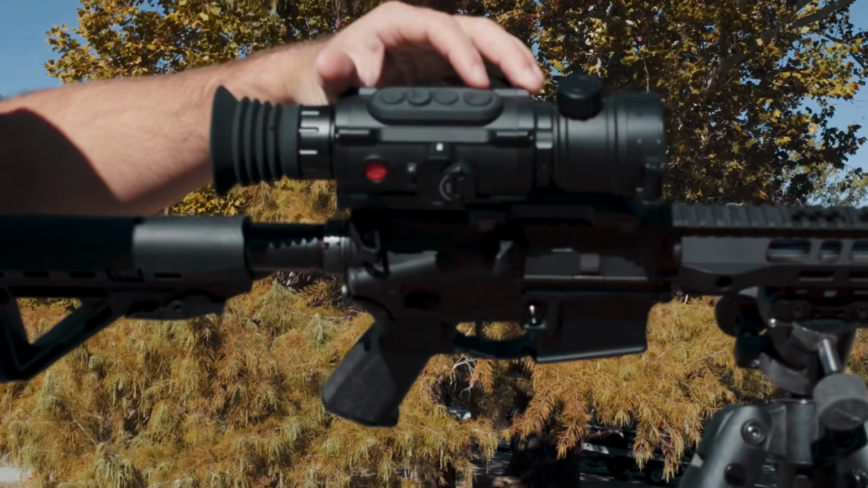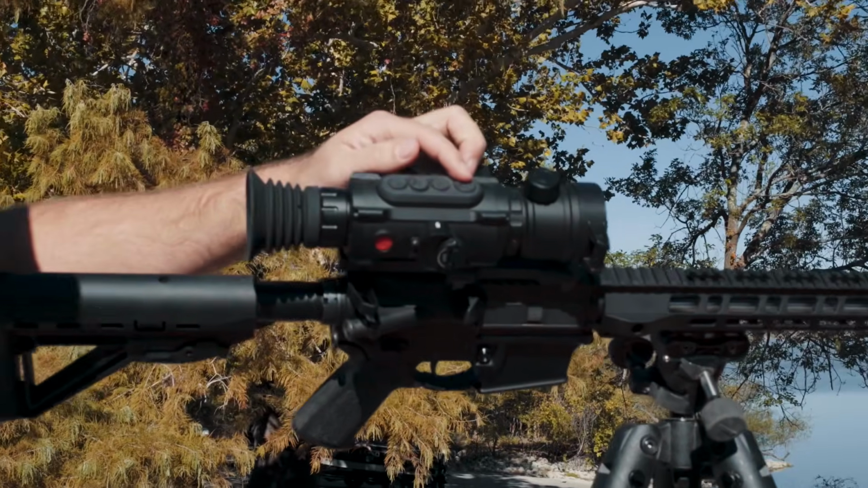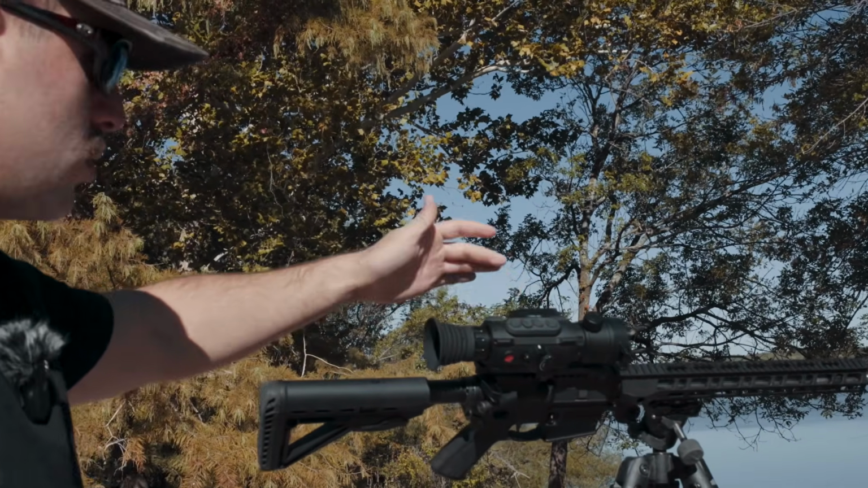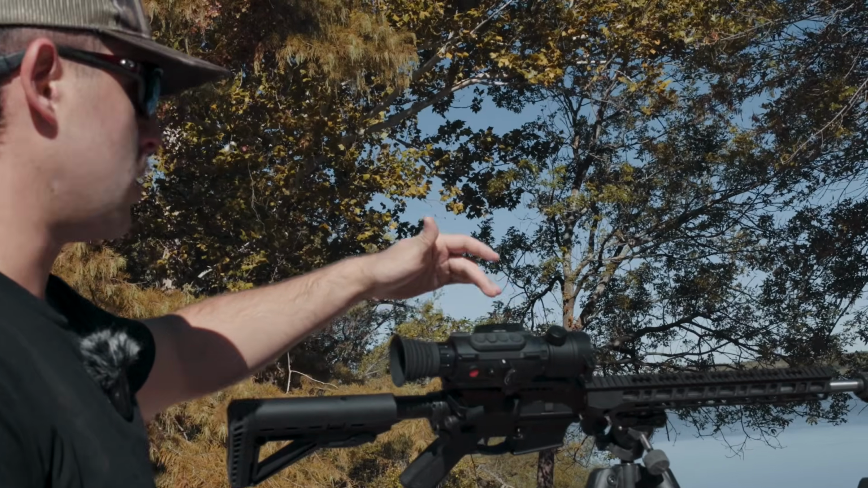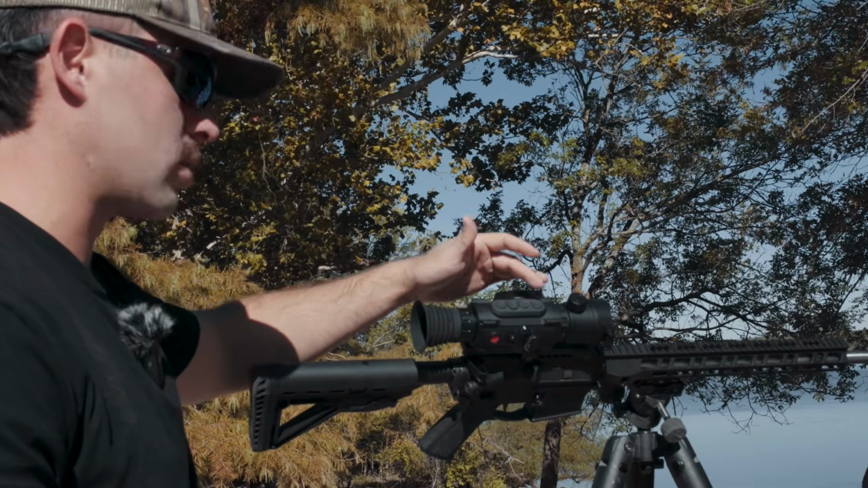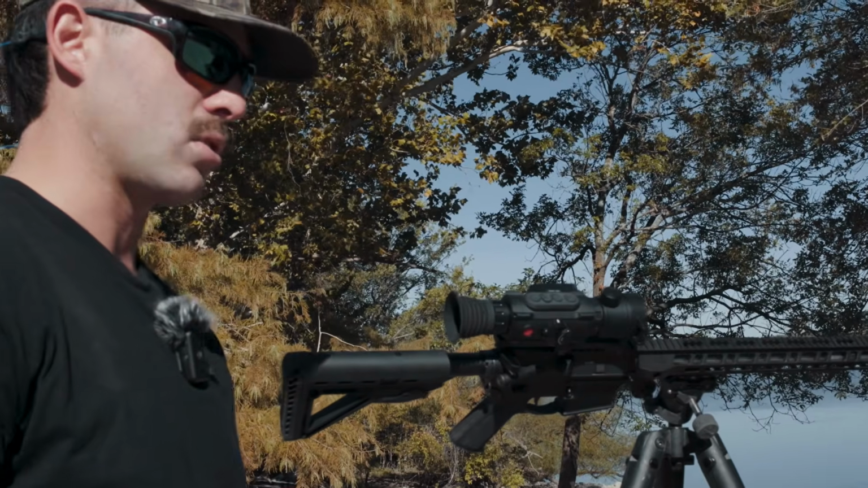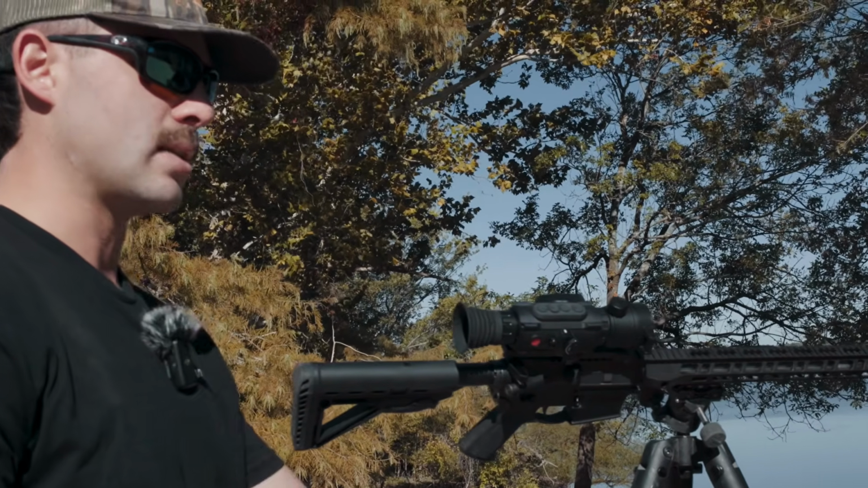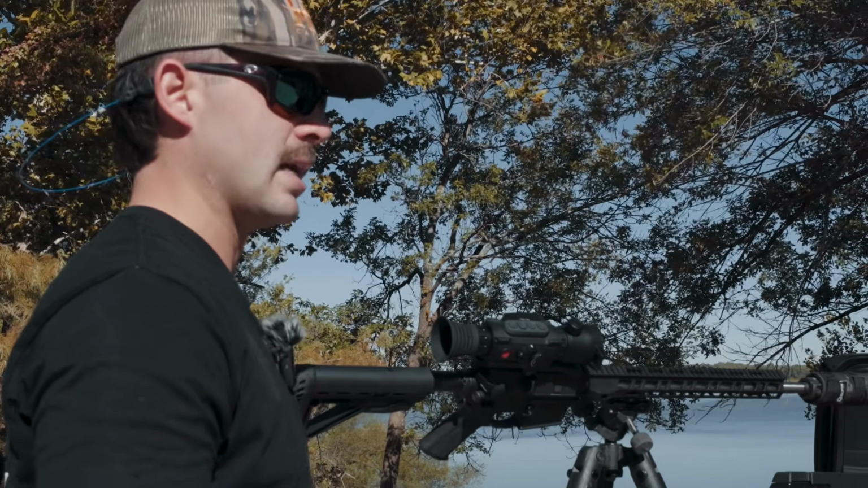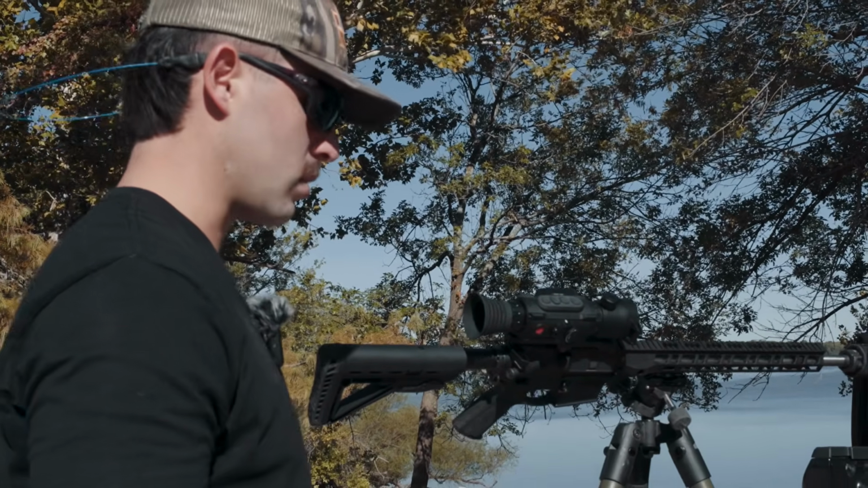First button we have up on top is the record button. So short press it one time, takes a picture, hold it down for about 3 seconds, you get that recording. Second button in, short press is to select things, so whenever you go into the manual, you can go up and down with that. Long press allows picture-in-picture, so if you're not familiar with what that means, basically you have the overall picture of the thermal. With picture-in-picture, it brings up a smaller picture to the top of the screen, which is, I think, about a 4 to 8 times zoom. That way you don't have to manually zoom the scope in yourself. It's already up there on the top of the picture.